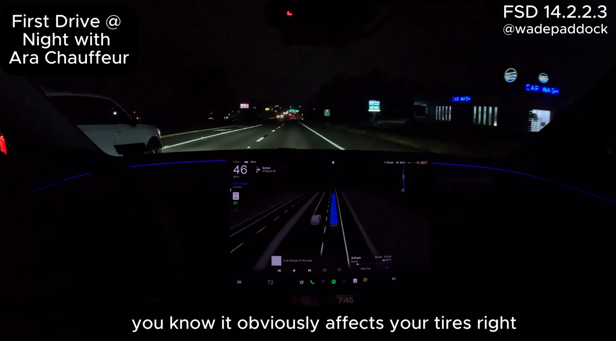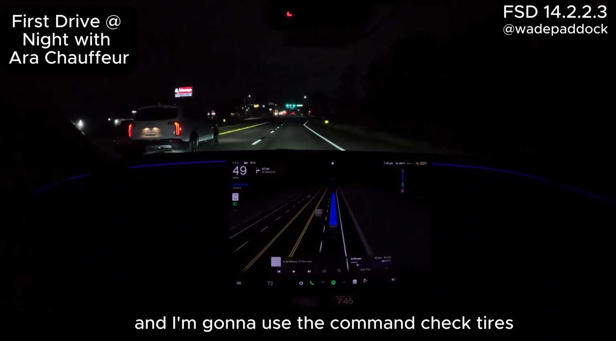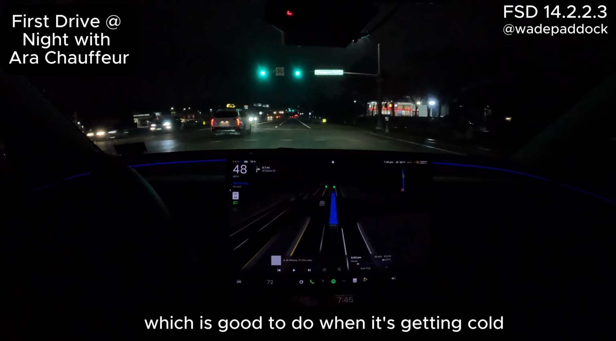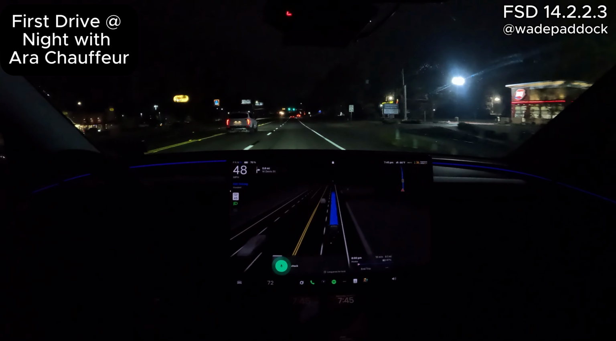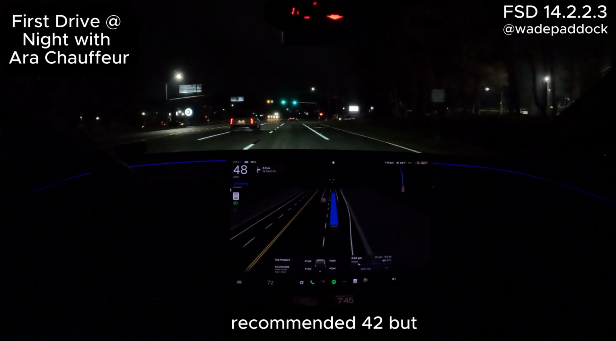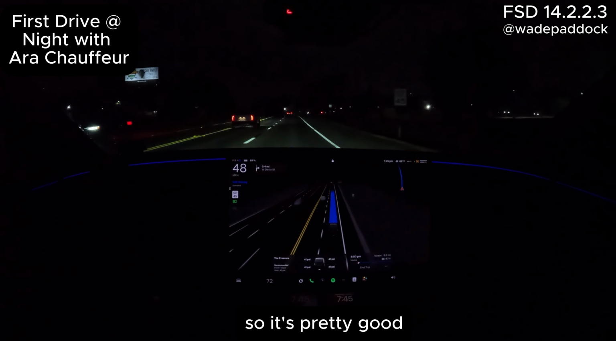With this cold weather, it obviously affects your tires, right? So I'm going to press the microphone button on my steering wheel, and I'm going to use the command check tires, which will pop up all 4 tires and tell me what the air temp is, which is good to do when it's getting cold. So here we go. Check tires. And there we go. So we're at 41 psi, recommended 42, but the cold outside is going to have a little bit of effect on that, so it's pretty good.